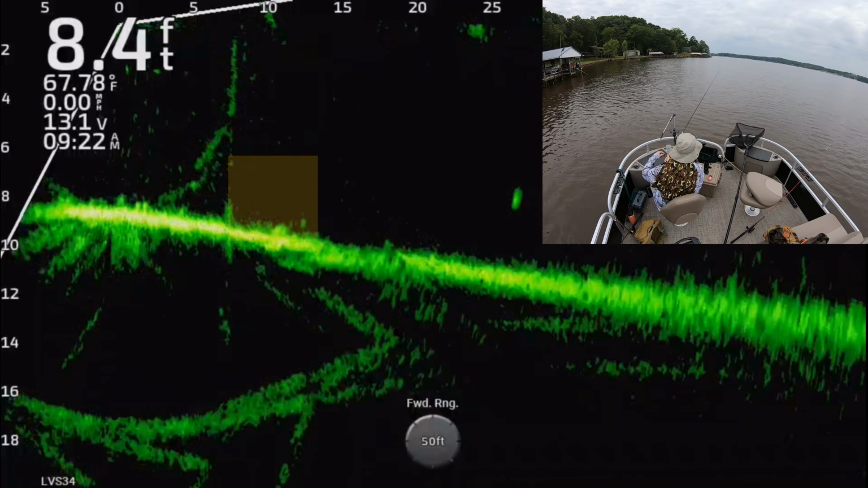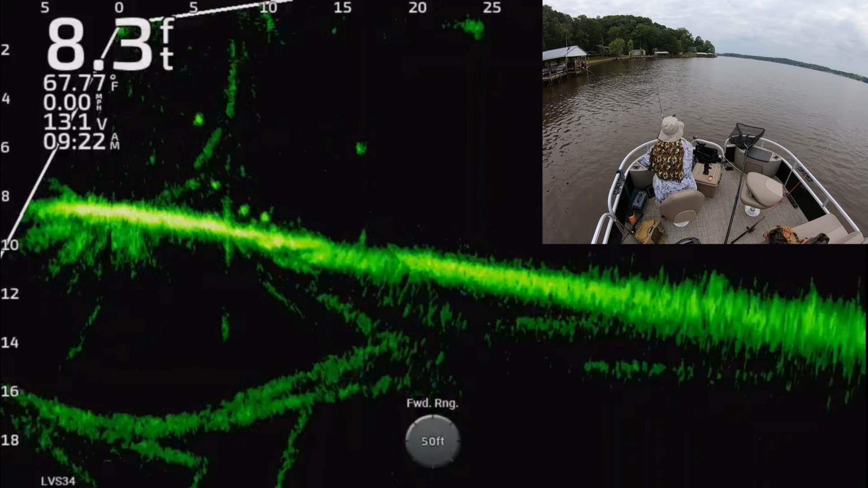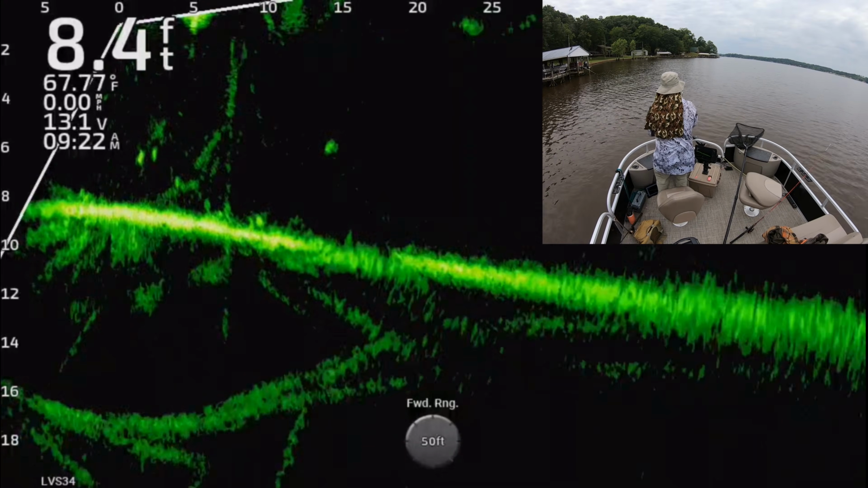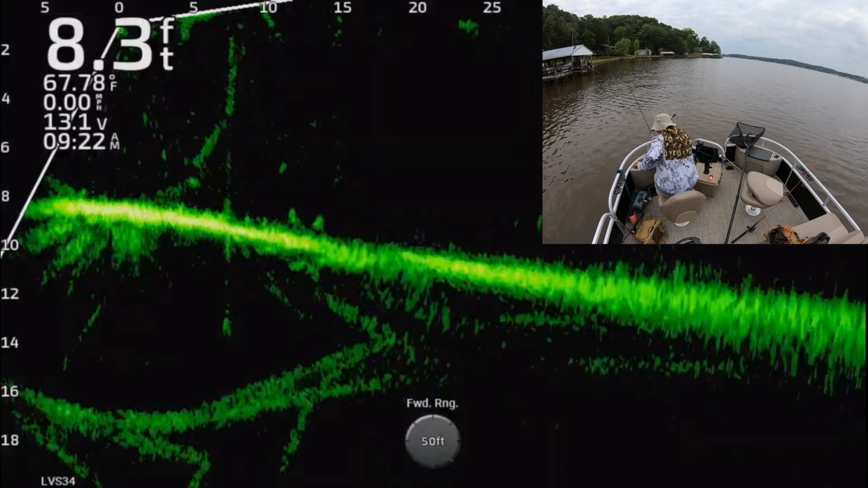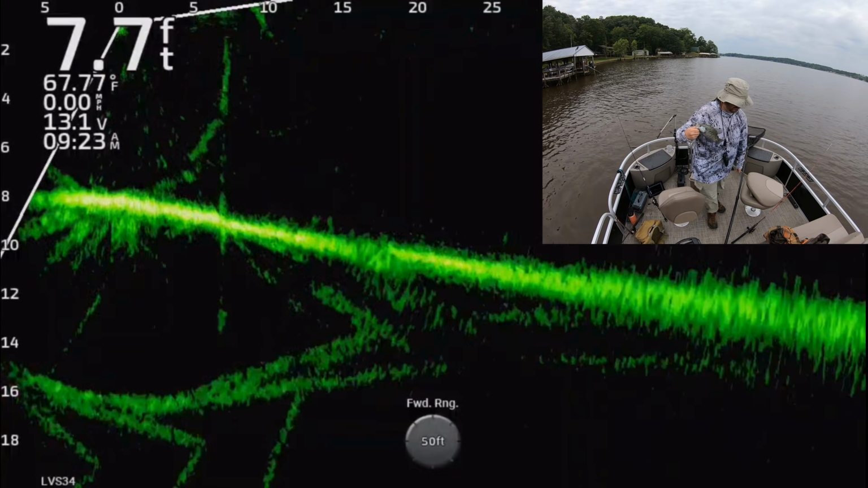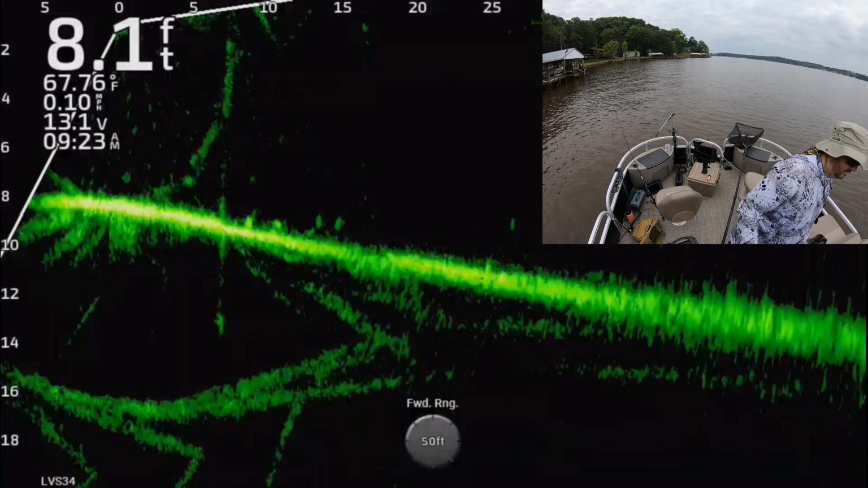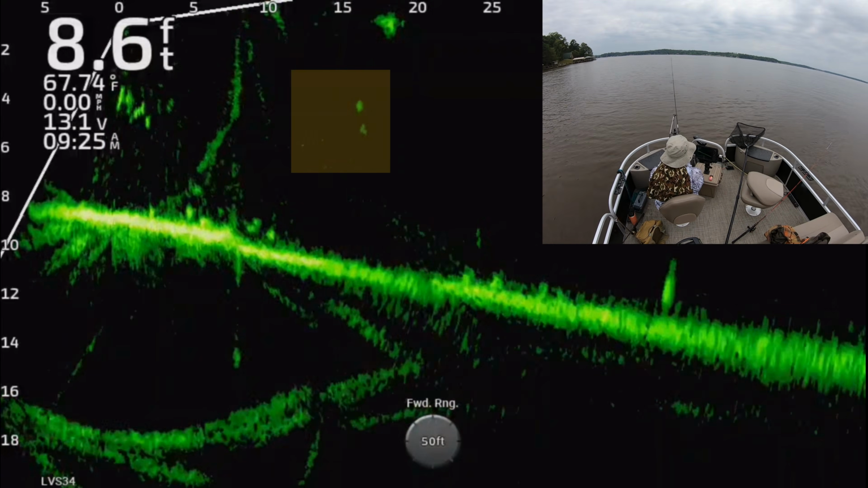These are crappie that are on beds right there. Here comes one. He came off. So that's 8 feet of water. That's a crappie bed, and you can see them all milling around the beds. They're in spawn mode right there. That's fun to watch because you can watch those males just attacking each other in early spring when they get like that.